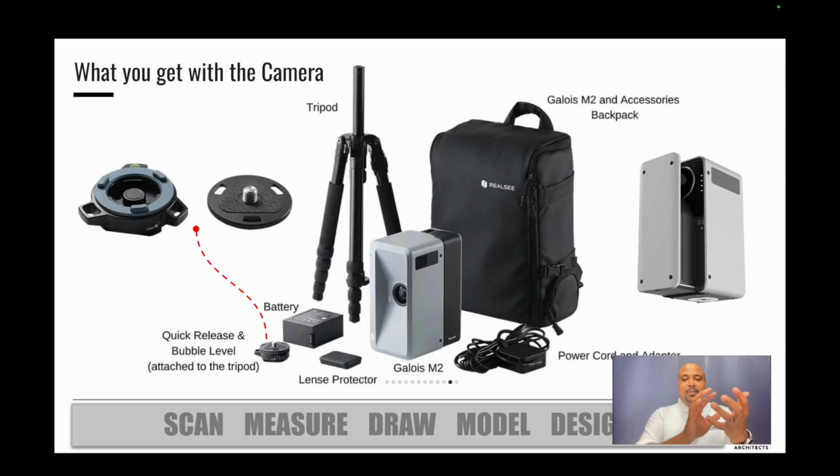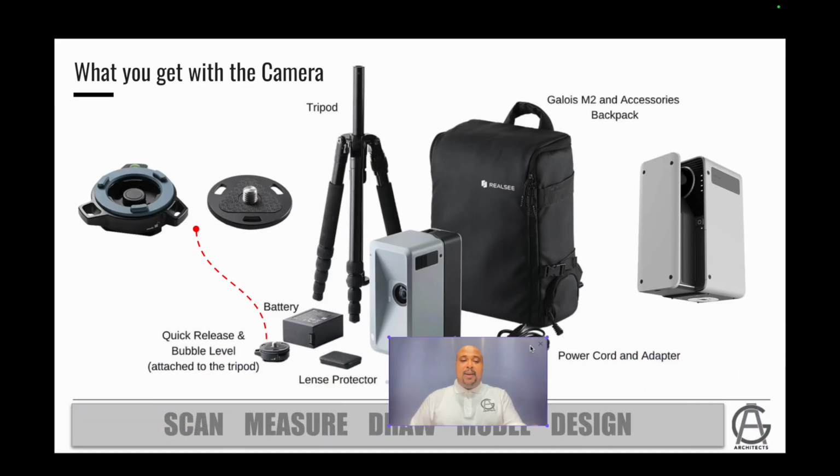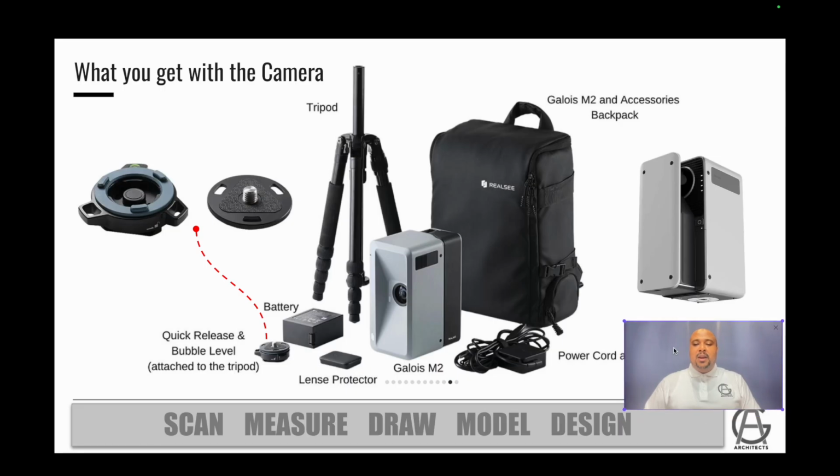What this means is this eliminates the need to turn the camera, and it's less likely that you're going to drop it. You're also going to get a lens protector for the lens here, and a protector for the LiDAR itself. Those are just magnetic; they just snap on. And obviously, you're going to get a charging power cord and adapter, and of course, a battery.